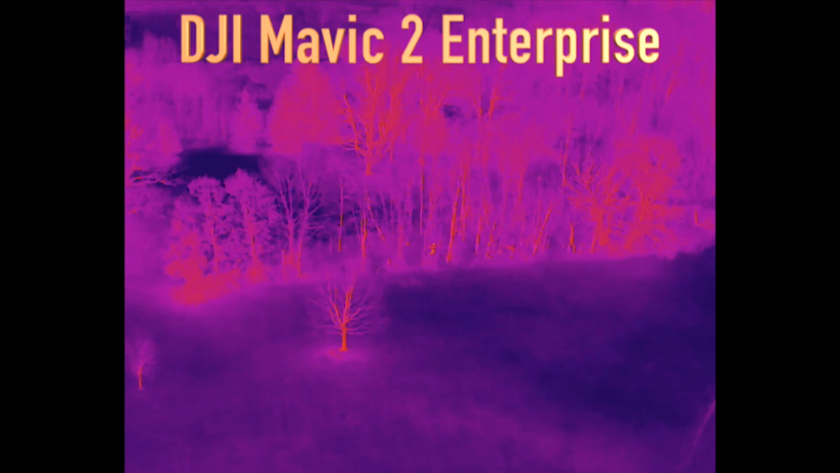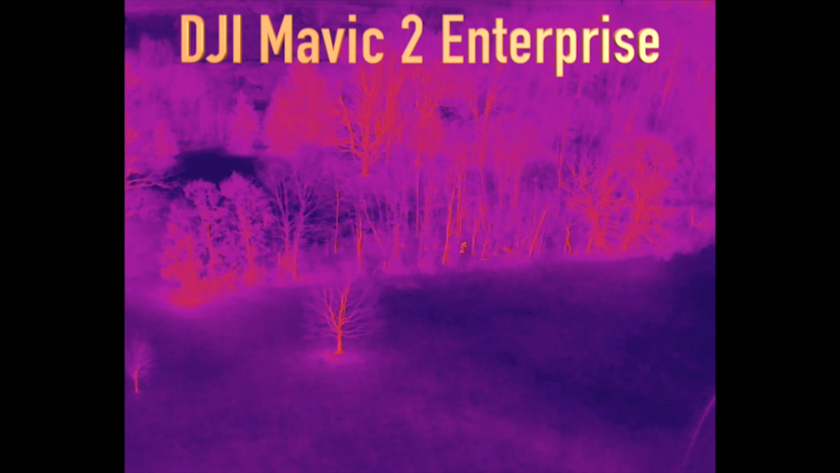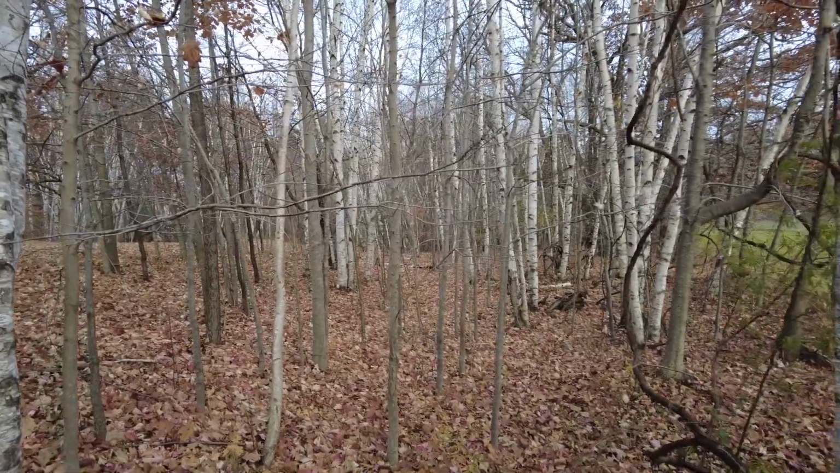Enough to be obscured by the naked eye. If you were just walking around in here with plain clothing, I don't think someone would see you very easily. It's kind of a cloudy fall day today. This is the environment that we're in right here.